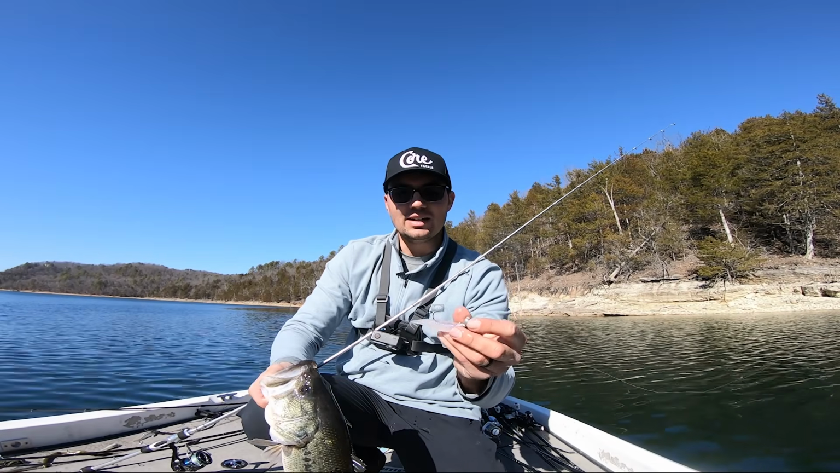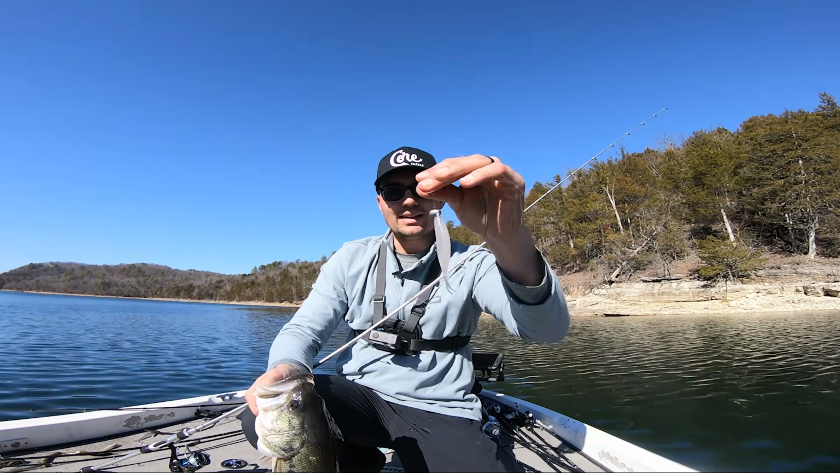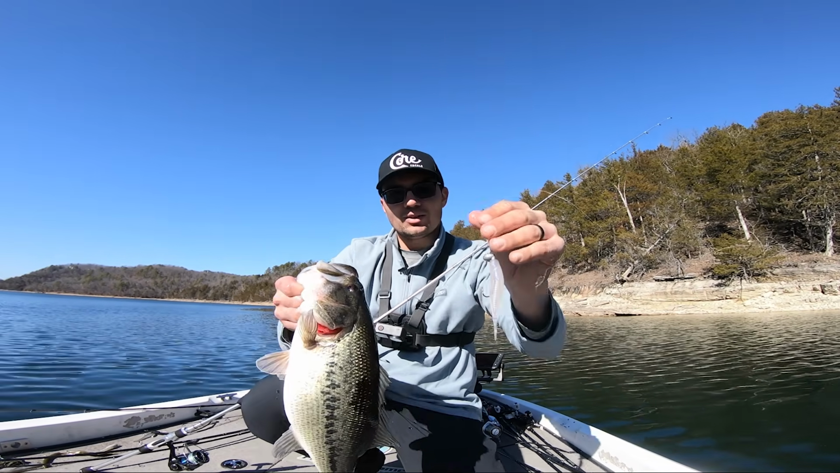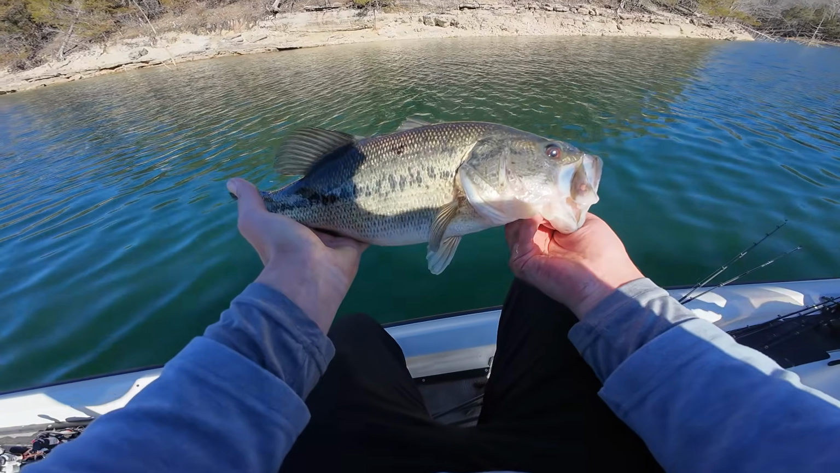Got that fish on the Core Tackle strut head. It's a new prototype mid-strolling head with a Yamamoto Scope Shad, 3.5-inch. Beautiful fish right there, guys. Look at him, back down in the lake. Whew, that's what I'm talking about.